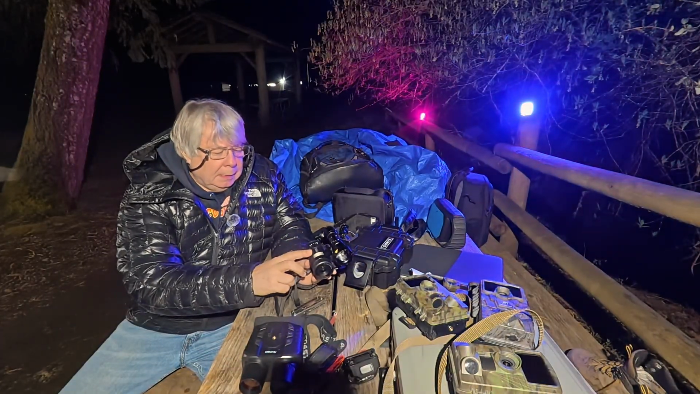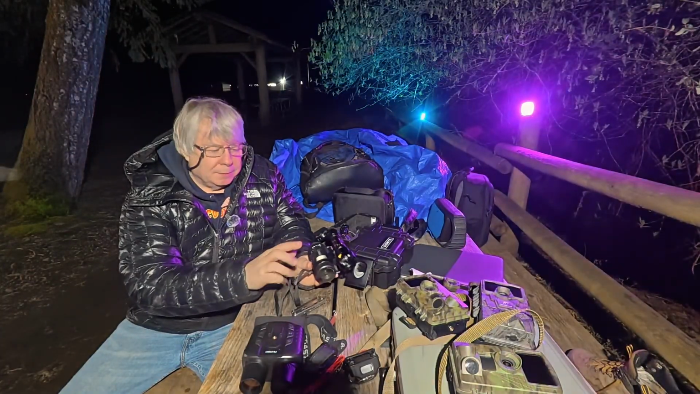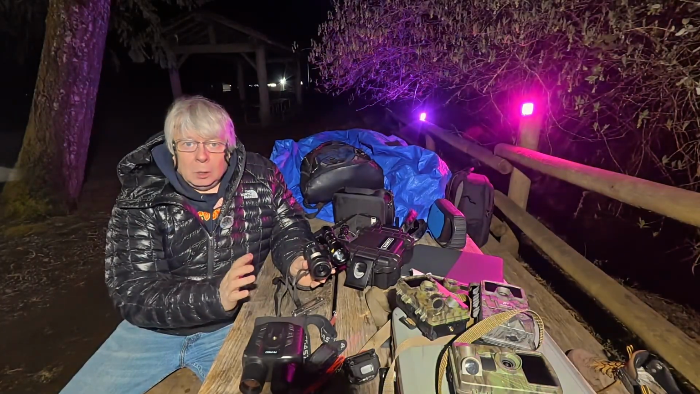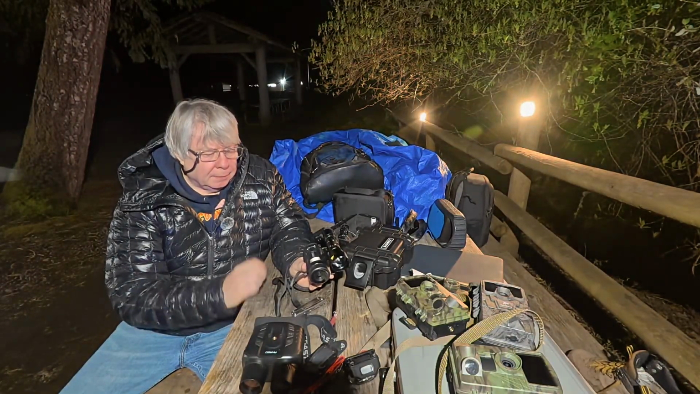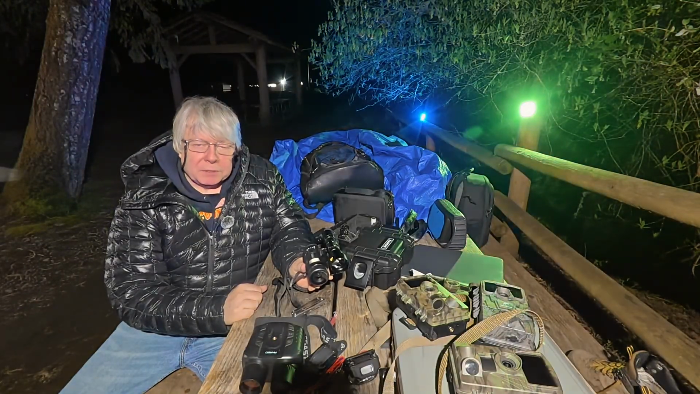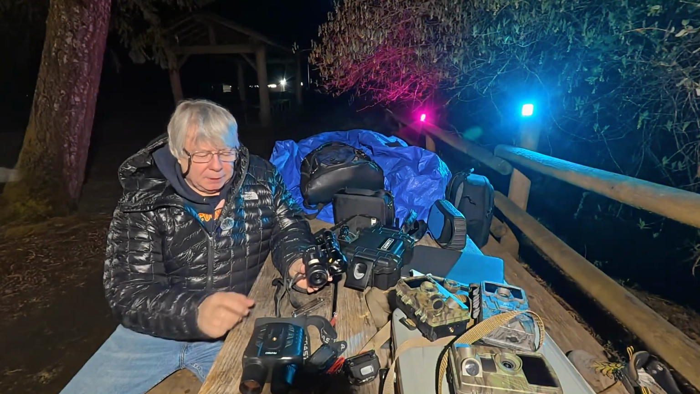But with the Aurora Pro, if you're dealing with no light conditions, you actually have to use the illuminator or you're really going to get nothing. And your visibility, the length of your visibility, is going to be 30, 40 yards, maybe up to 50 yards, not going to be great.